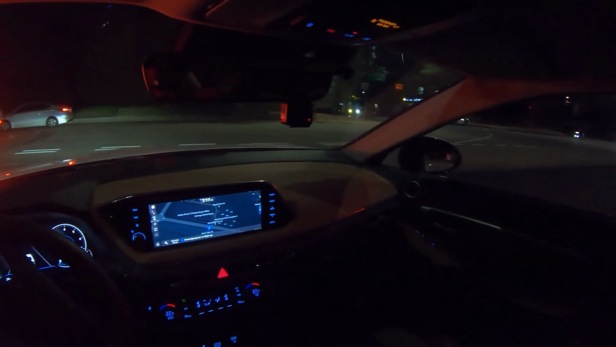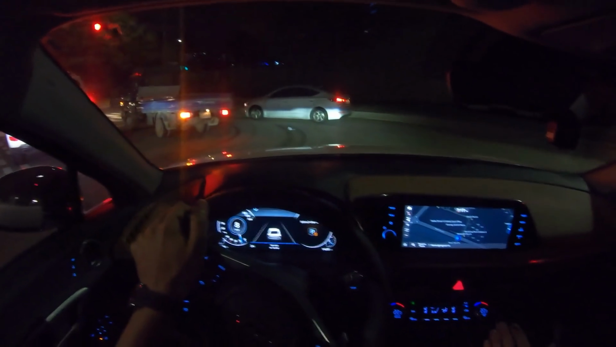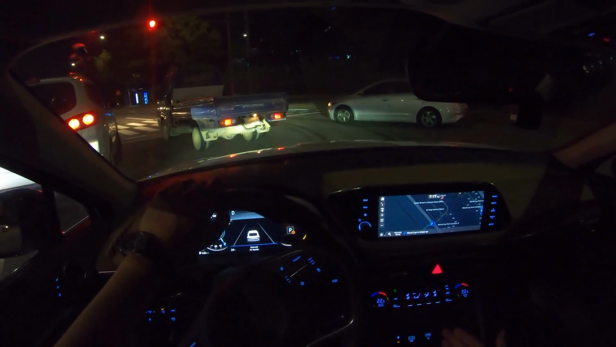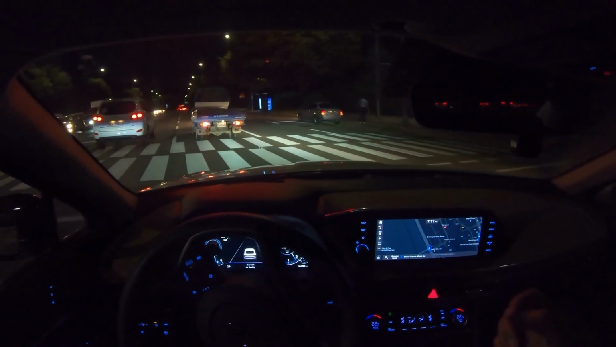While driving, if you accidentally press P, see, right now it will not go into P, so it's a pretty smart system. It knows what it's doing.